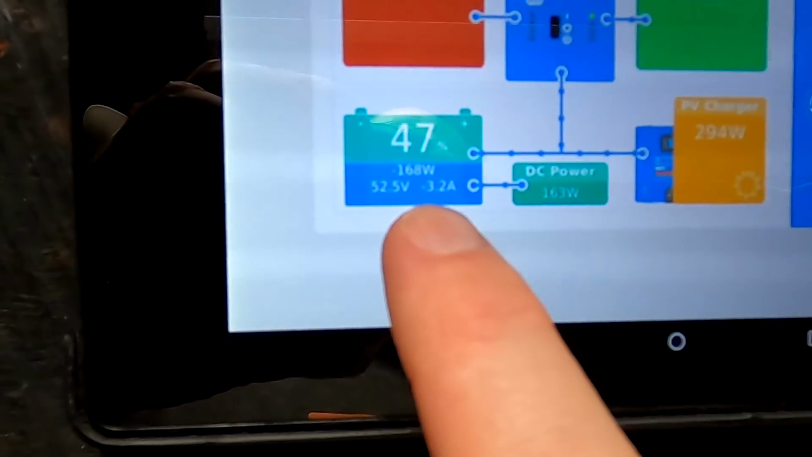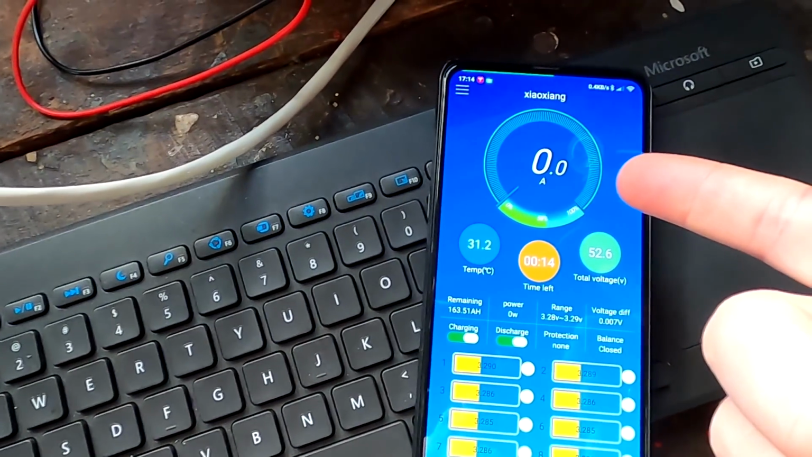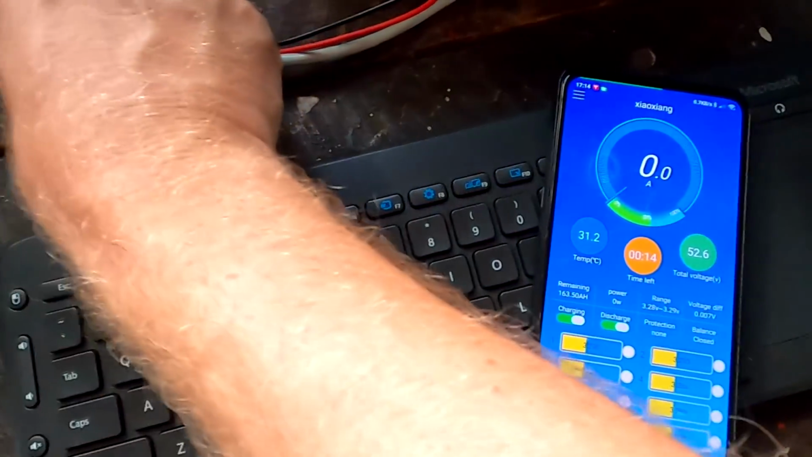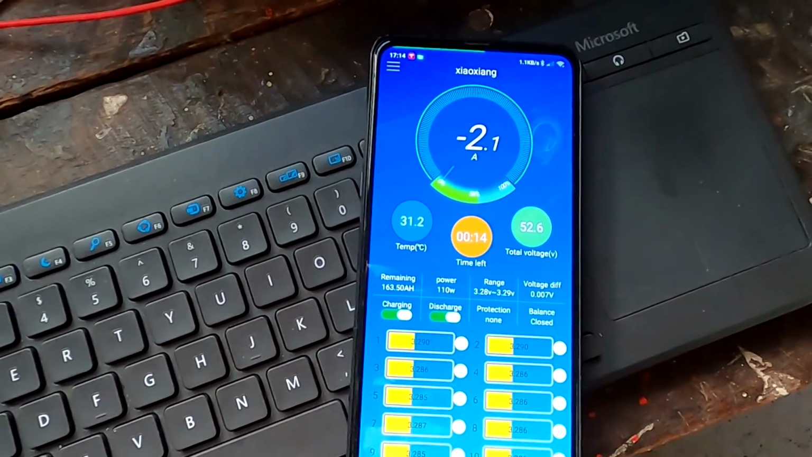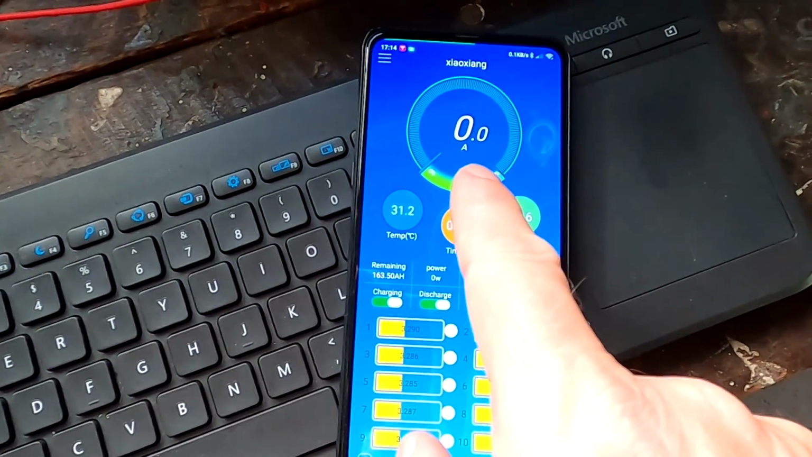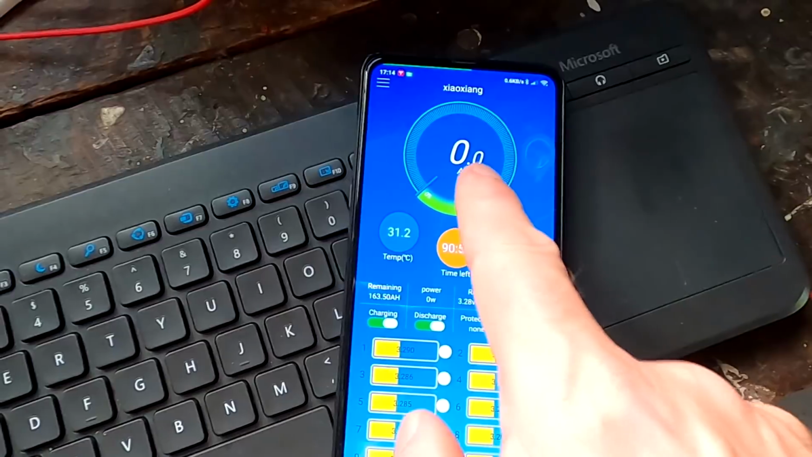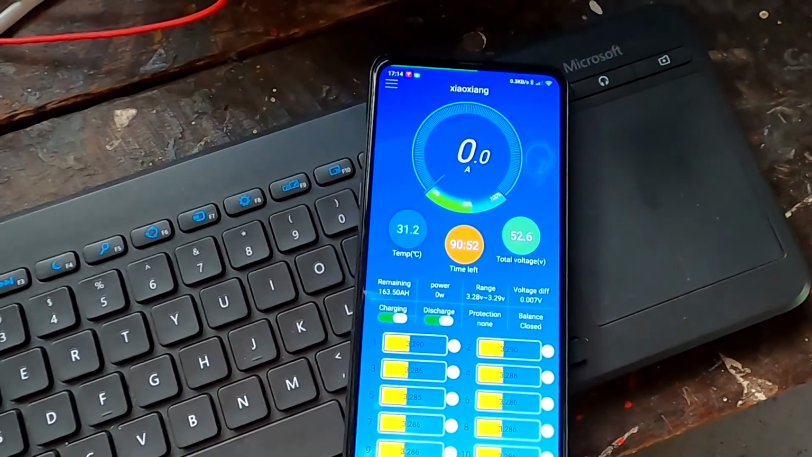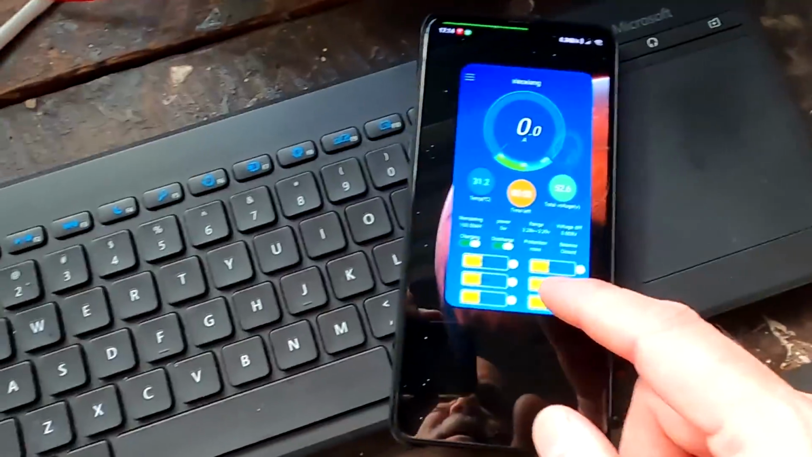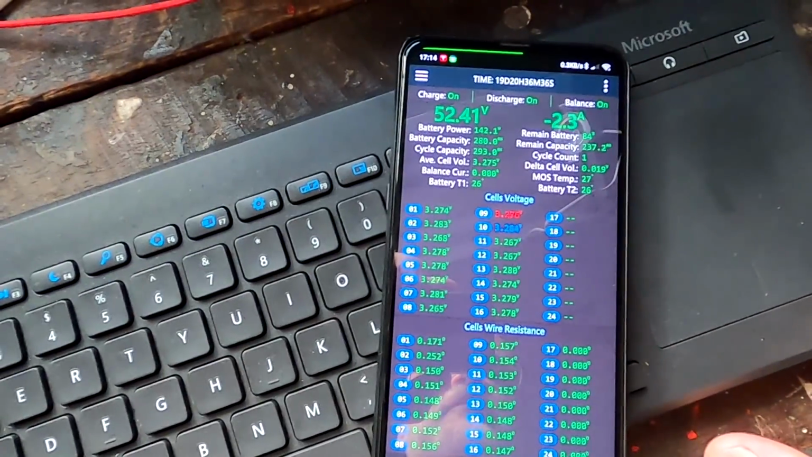Okay, so we have minus 3.6 amps and minus 2 amps. What is this with the cable here? Yeah, minus 2.4 amps are coming from the old battery. It's just the threshold. It is right at the threshold to actually show any current. So roughly minus 2.4 amps comes from the old battery, and the JK shows me minus 2.7 amps.